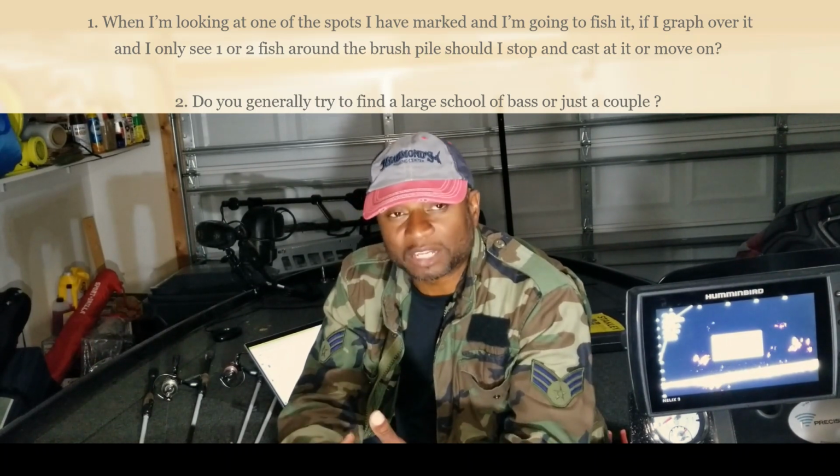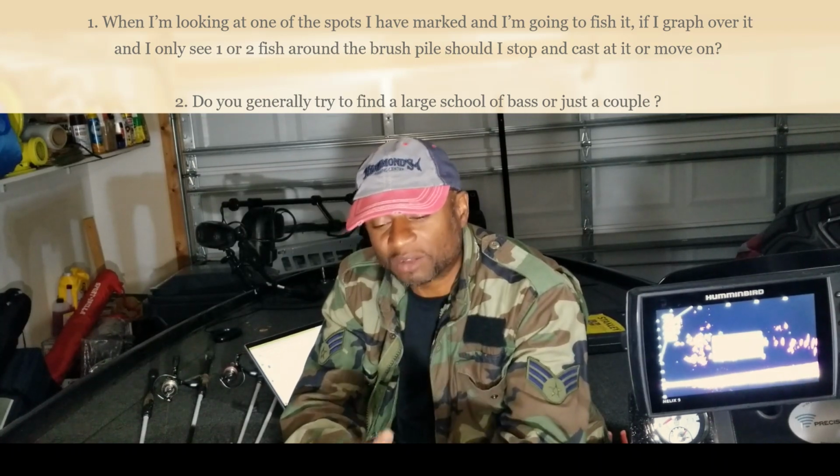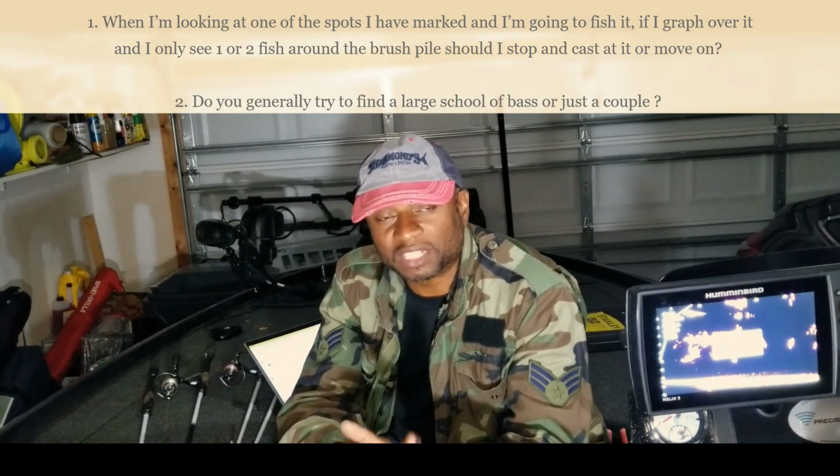So I would throw something like a square bill, maybe a DT6 or something like that, that I can watch go down, just barely tap the top of that brush pile and come back up. So that would be how I would handle it if it was a shallow brush pile.